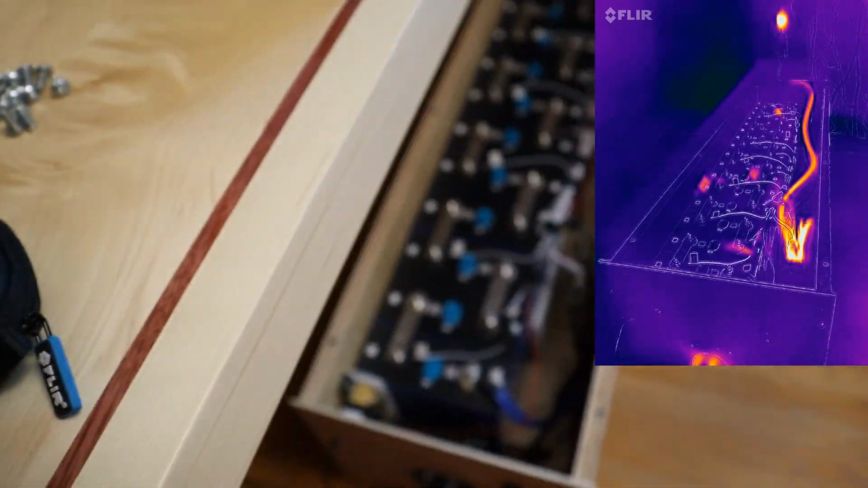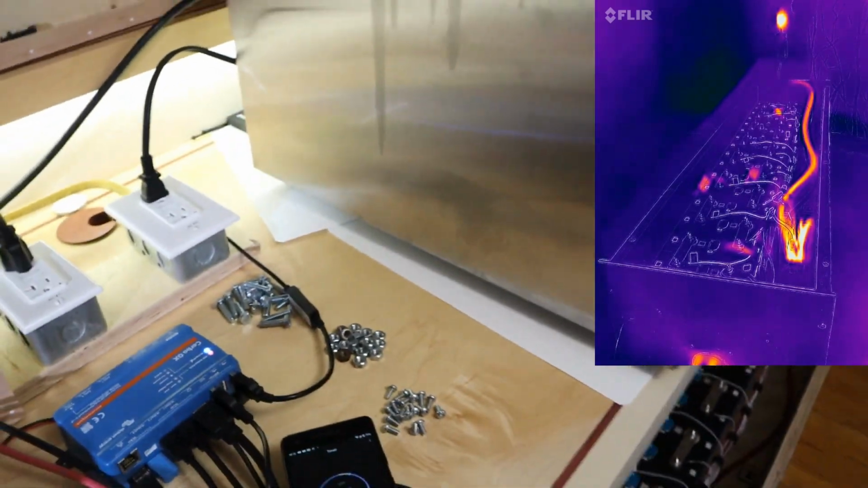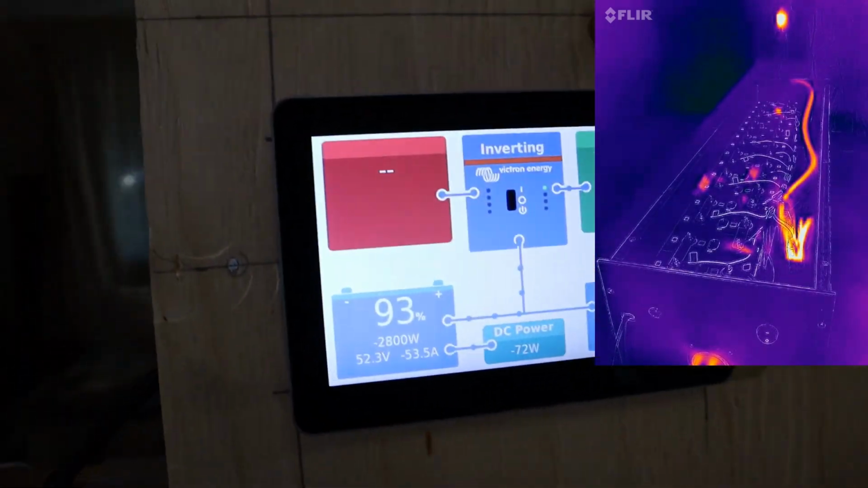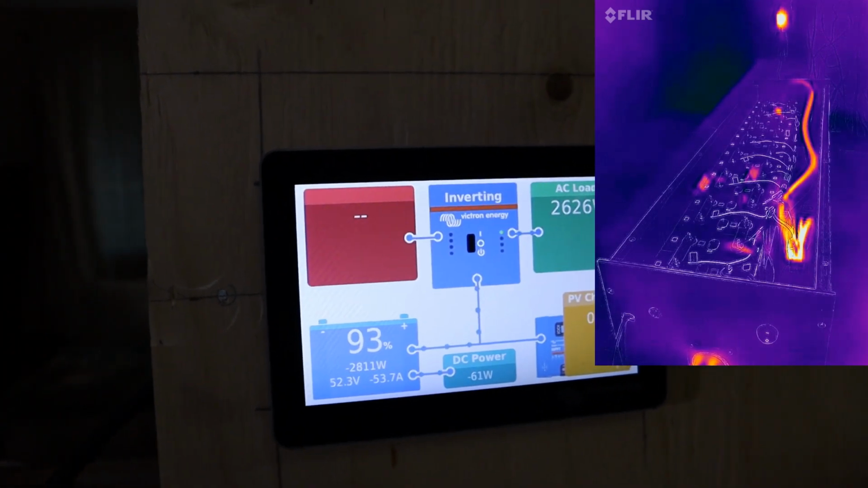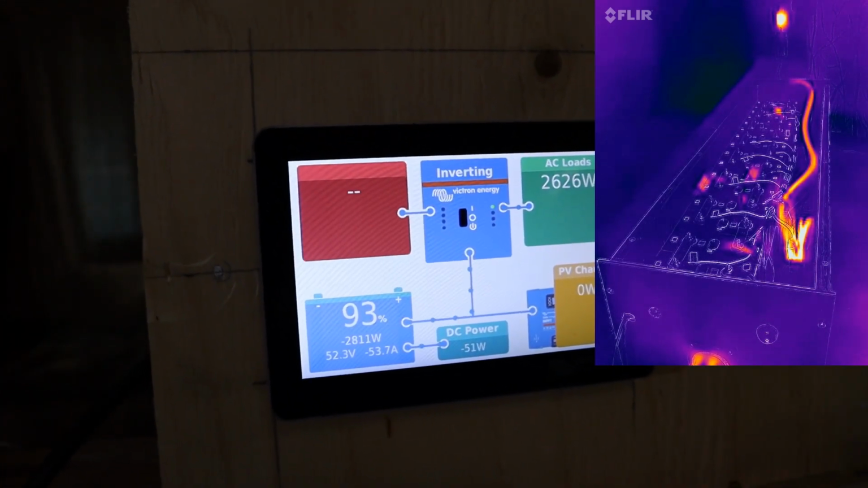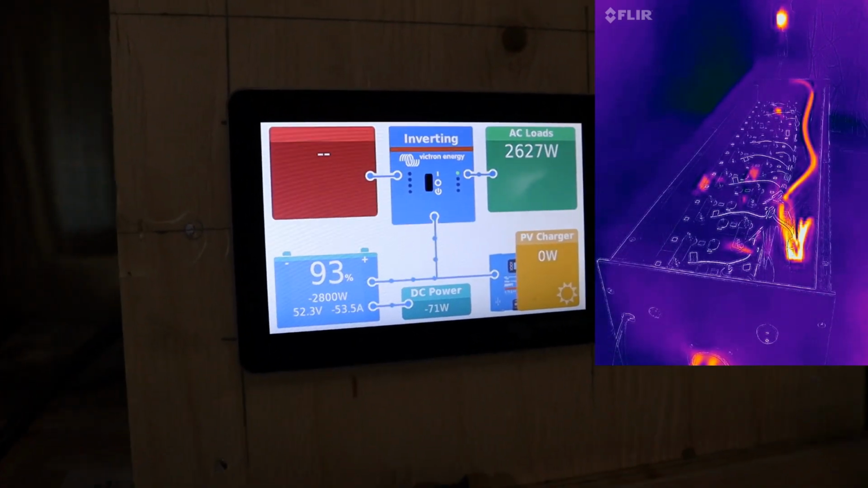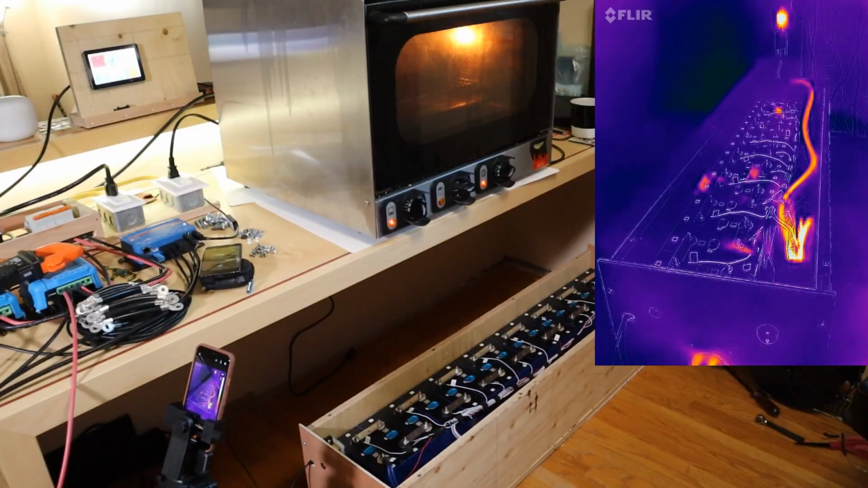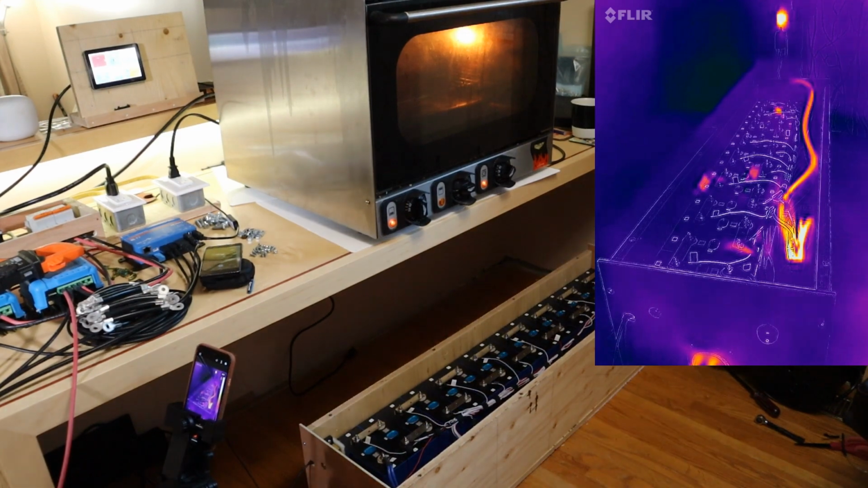But anyways, I shouldn't prejudice the results. 30 seconds remaining. And we're still drawing 2,800 watts, which is 53.6, 53.8. Let's just call it 54. We'll round up to a nice even number. And there we go. Test over.